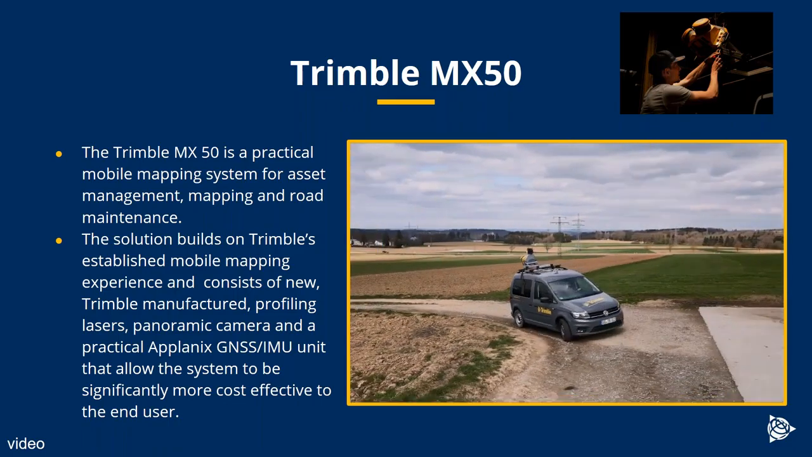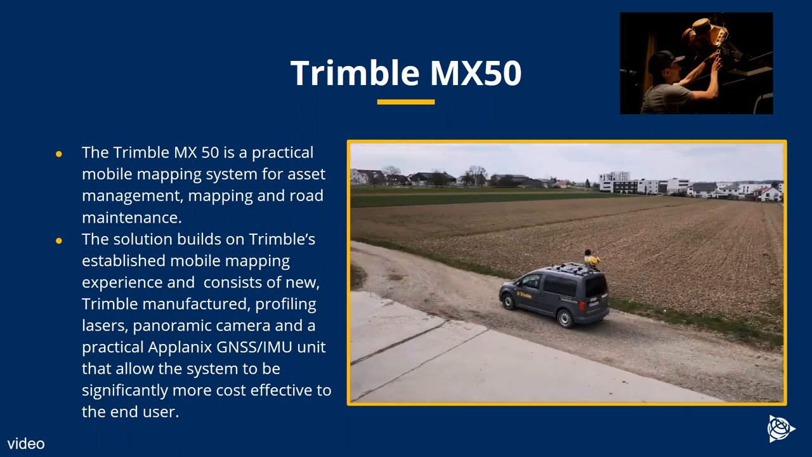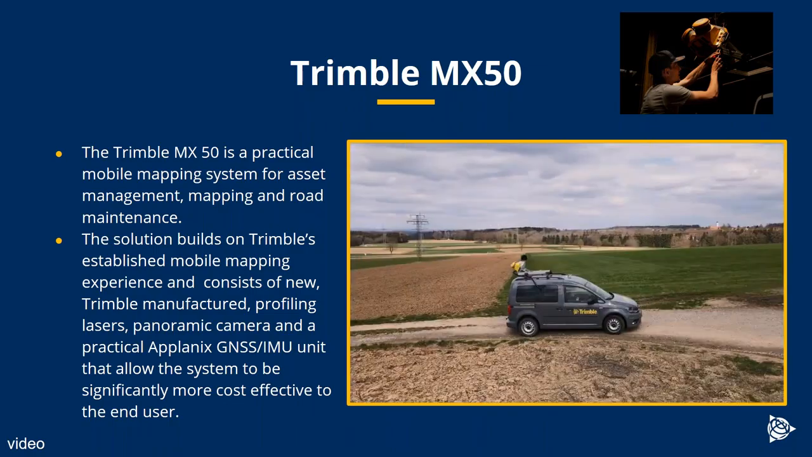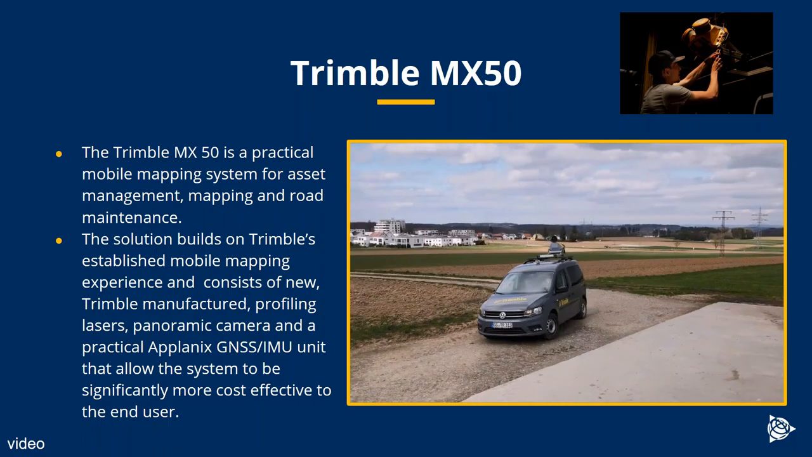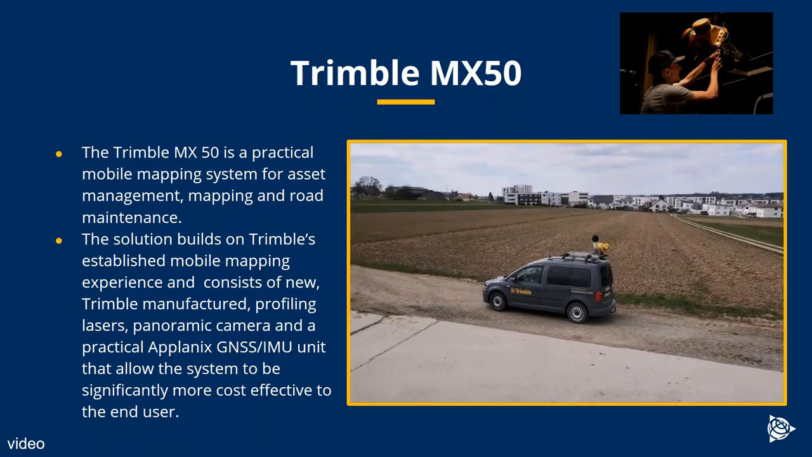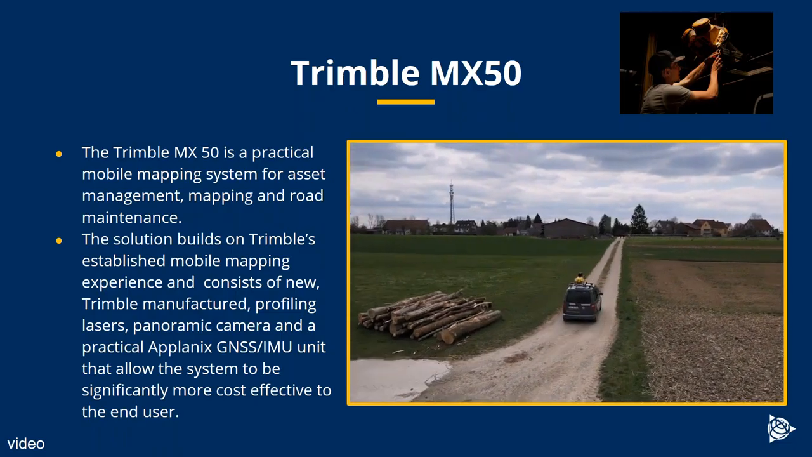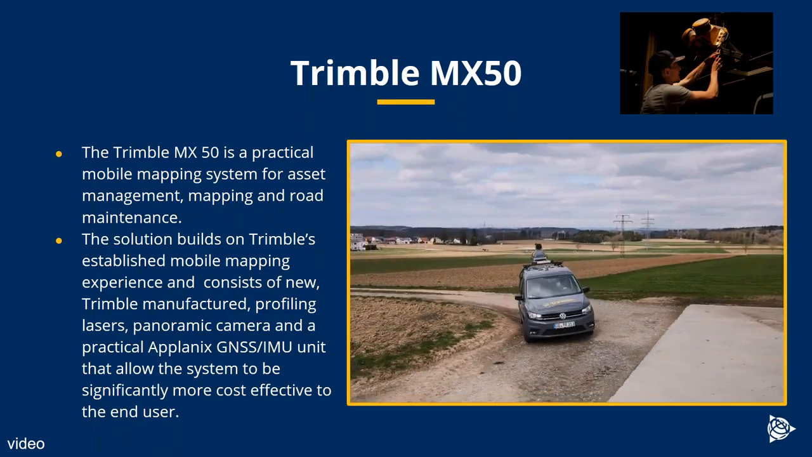We believe that this will represent a cost-effective solution to end users and open the doors of mobile mapping to more users who hopefully are going to understand that mobile mapping is really an extremely productive way of surveying these days.